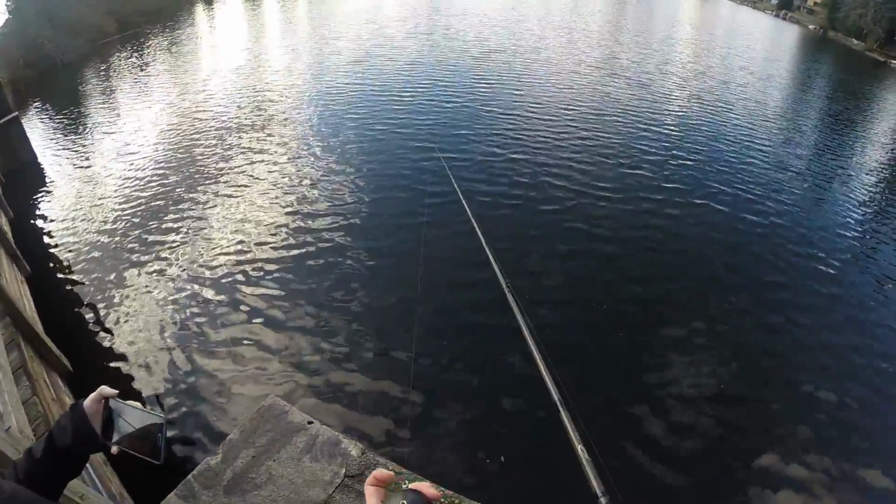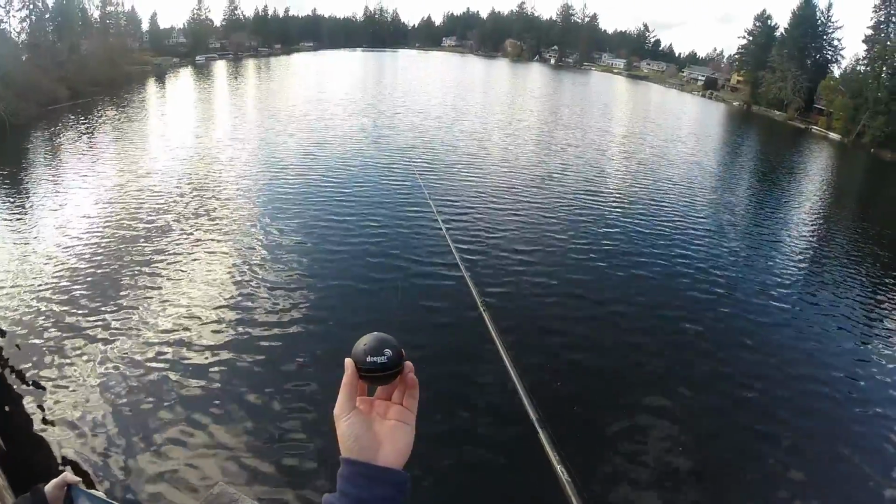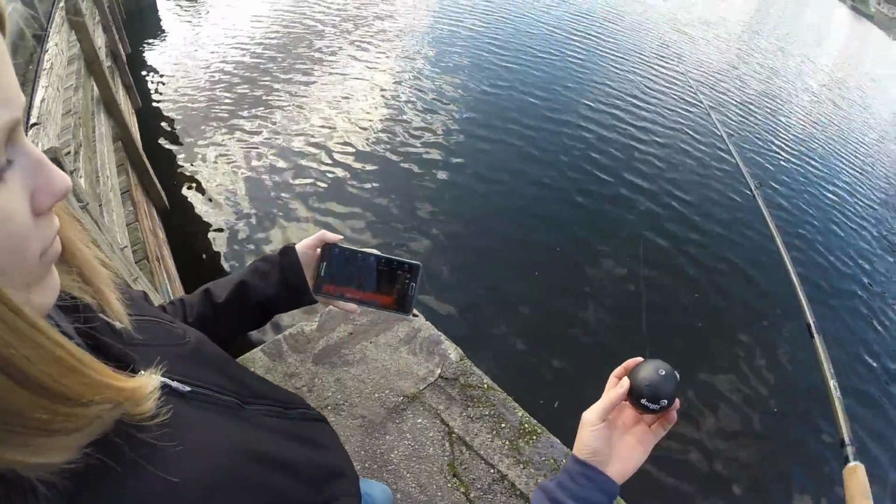It's winter out here in Washington. It's mid to late January right now, and I finally got a day where it's not pouring rain, so we're gonna go ahead and play with this Deeper fish finder for a little bit. And my friend here is holding the phone, which is showing it right now.